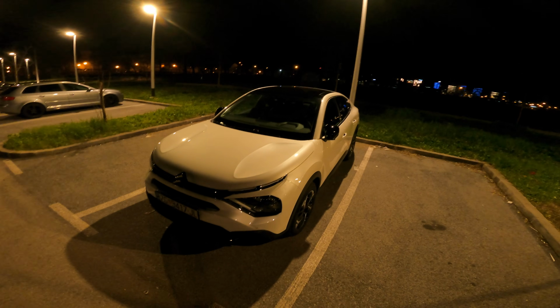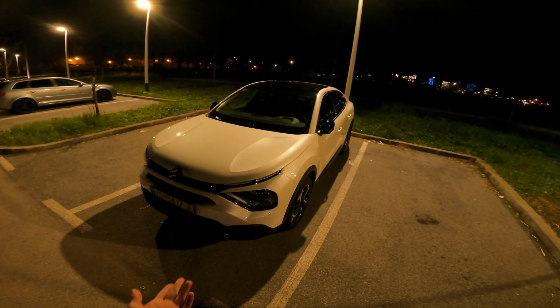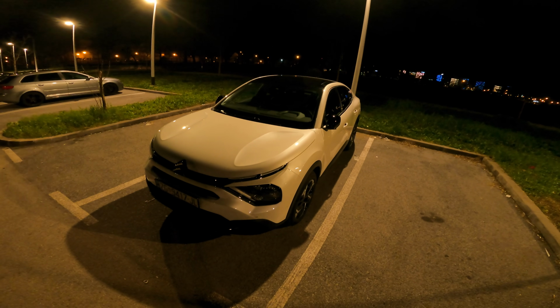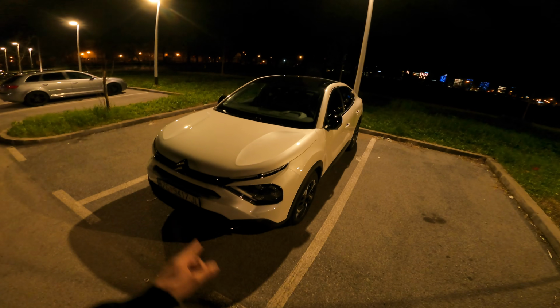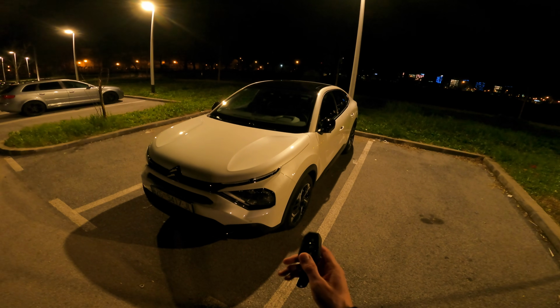In front of us is the new Citroen C4X. Now, I reviewed the electric C4X on the channel. If you're a regular, you would know that, but today we're focusing on the petrol version. So inside is the 1.2 liter PureTech 130 horsepower 8-speed automatic.